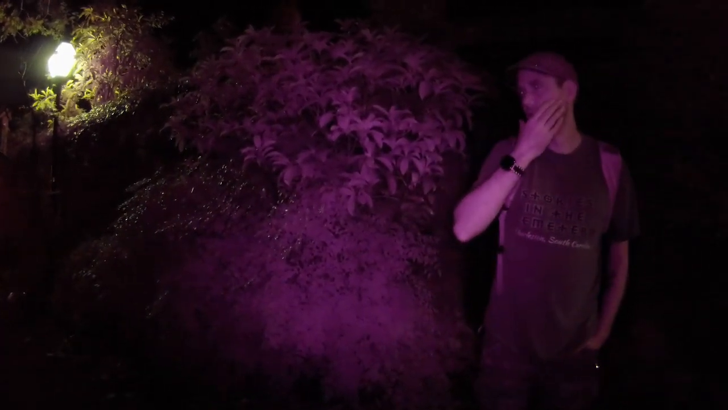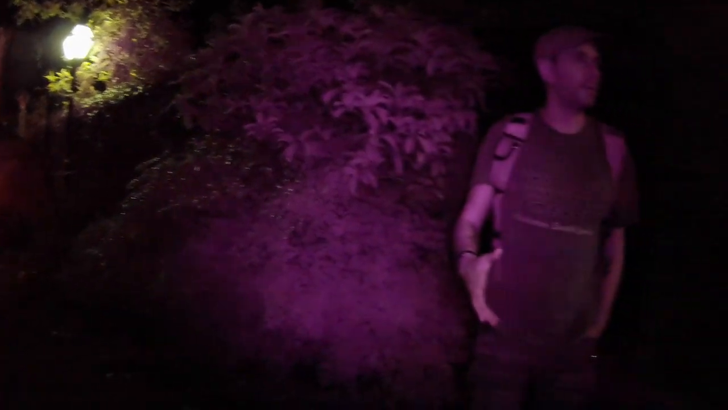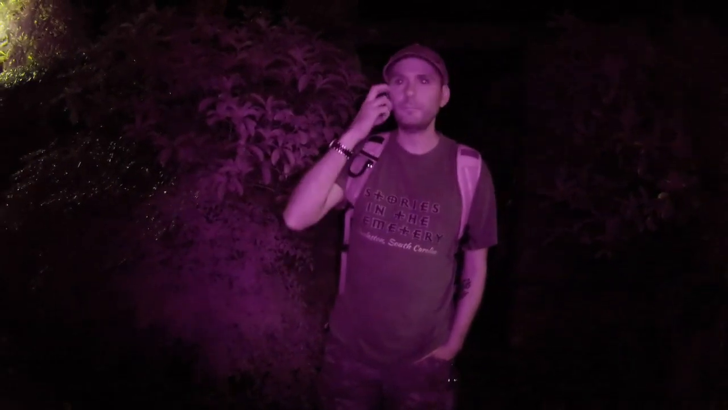But again, if you guys are going to go down there looking for that brick, it's about 14 bricks in from the edge and just left of center from where we're standing now. It's pretty hard to miss, honestly, because it's a small handprint in a brick. You know what I mean? So if you're looking down, you're going to find it.